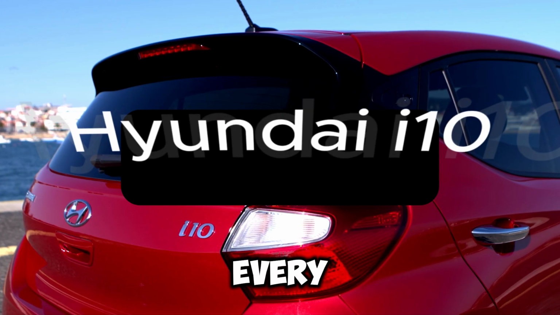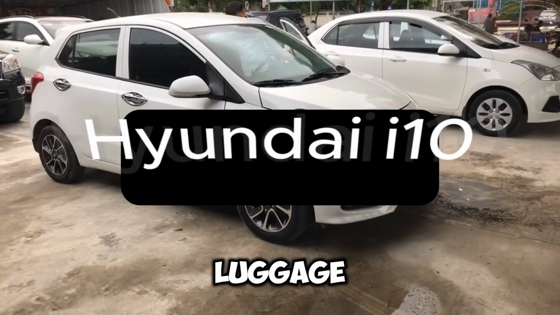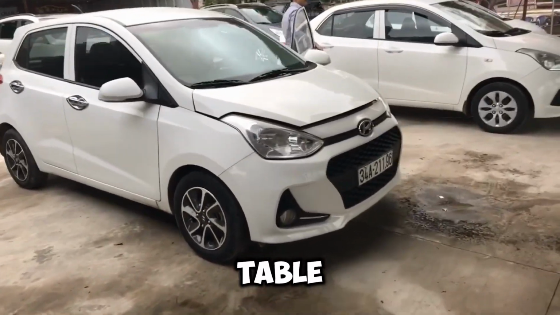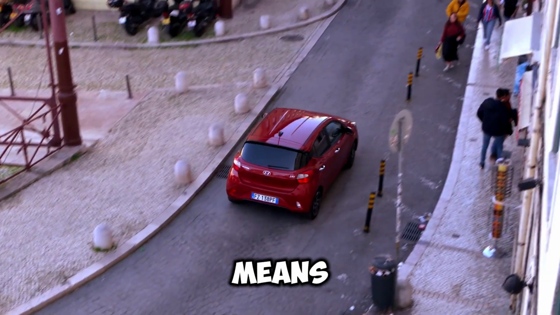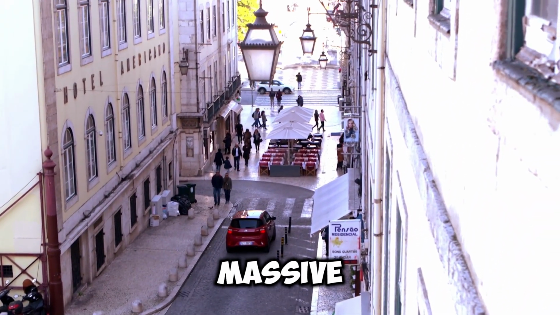We have picked apart every single bolt, tested the engine on the highway, and squeezed luggage into the boot. Now it is time to lay all the cards on the table and deliver the final verdict on this incredibly popular city car. Making the right choice means objectively looking at the pros and the cons. Let us start with the massive strengths.